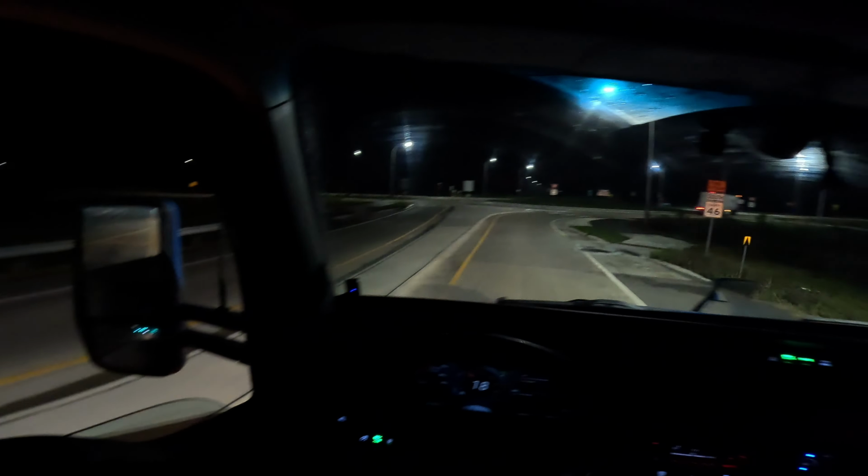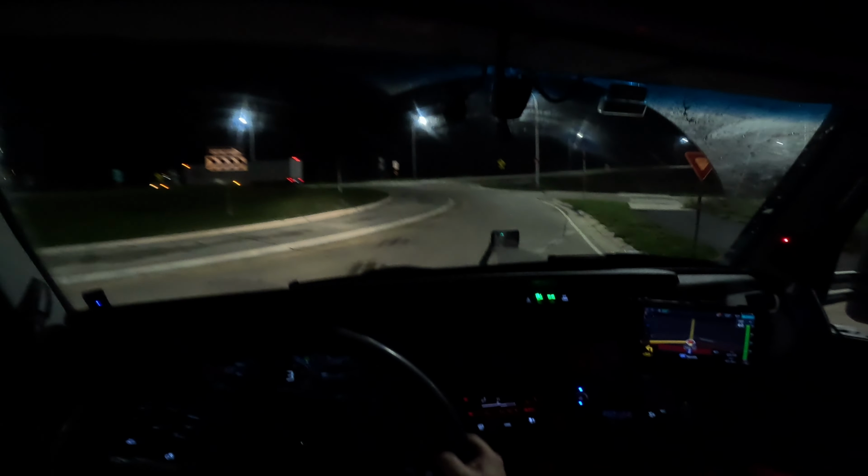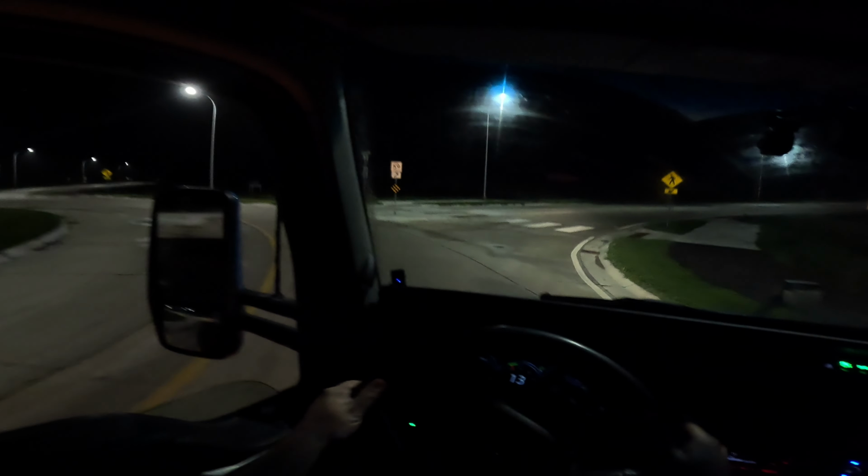The upper Midwest has gotten really crazy about making these roundabouts everywhere. I think they're fun.